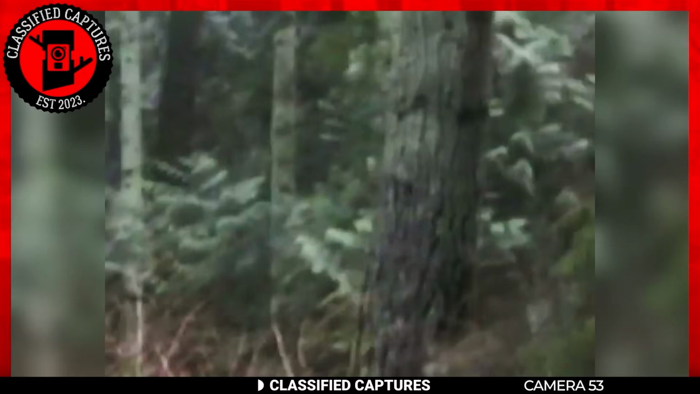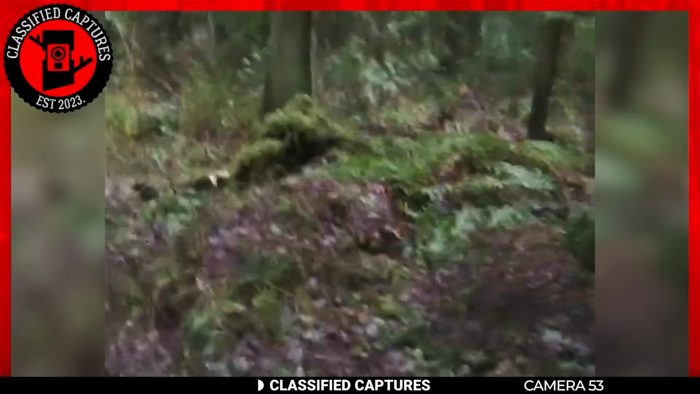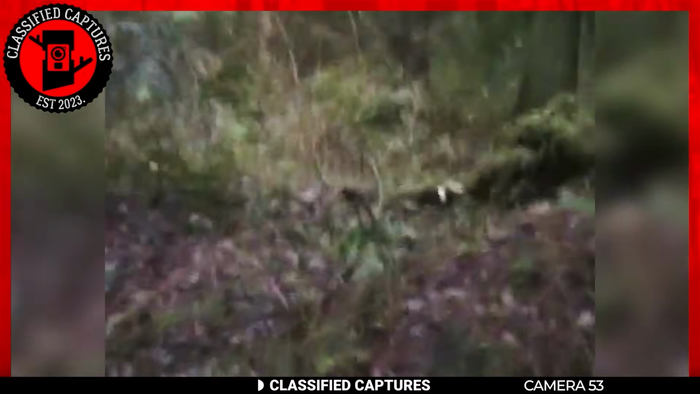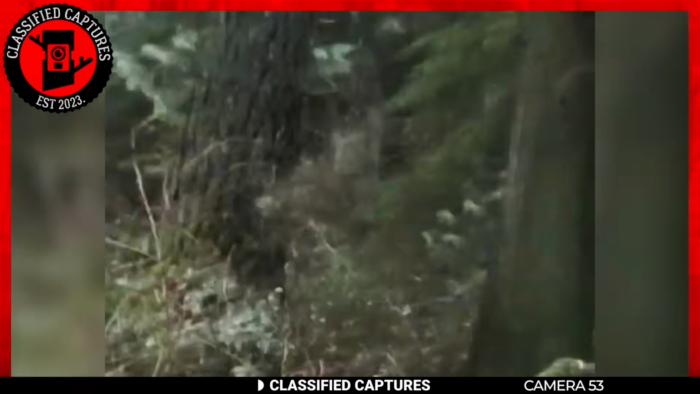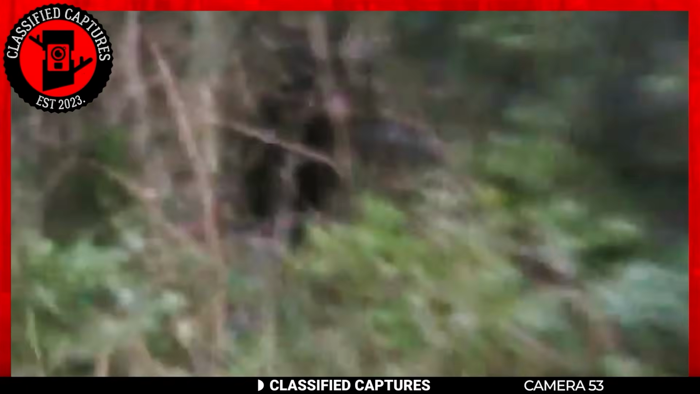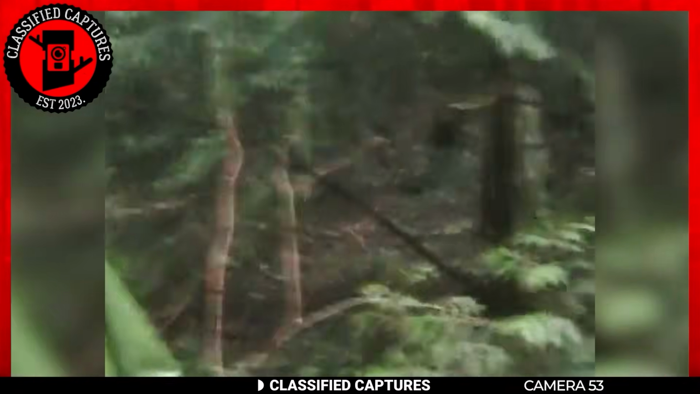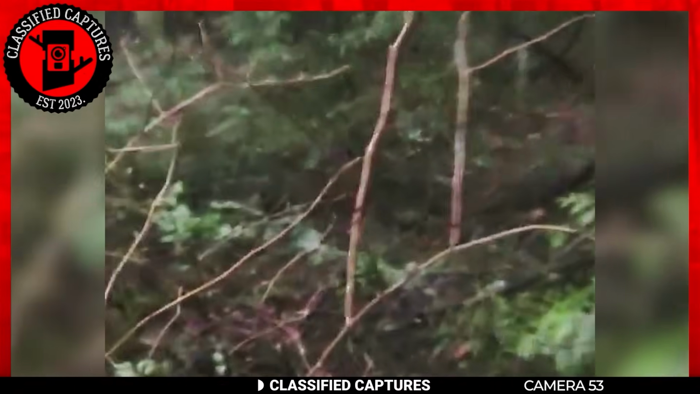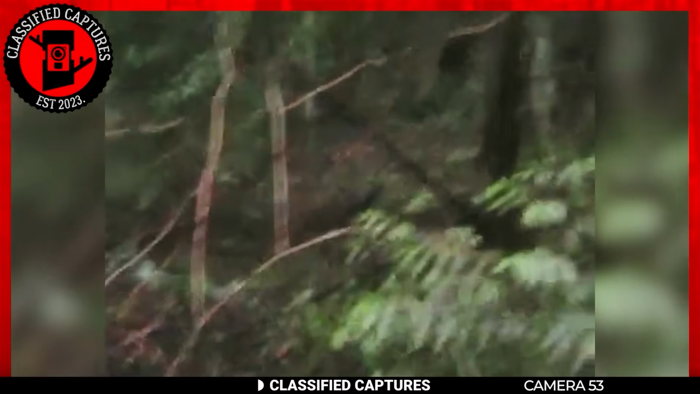Next, we have footage from some young explorers who were exploring the enchanted forest of Tofino. It was all good until they had a perplexing encounter. Take a look. They managed to capture footage of a mysterious creature, but the creature had its back to the camera as it walked away. The footage primarily shows the creature's dark, furry back, partially concealed by the trees. What's truly intriguing is that this creature appears to be walking on two legs, as the video reveals.